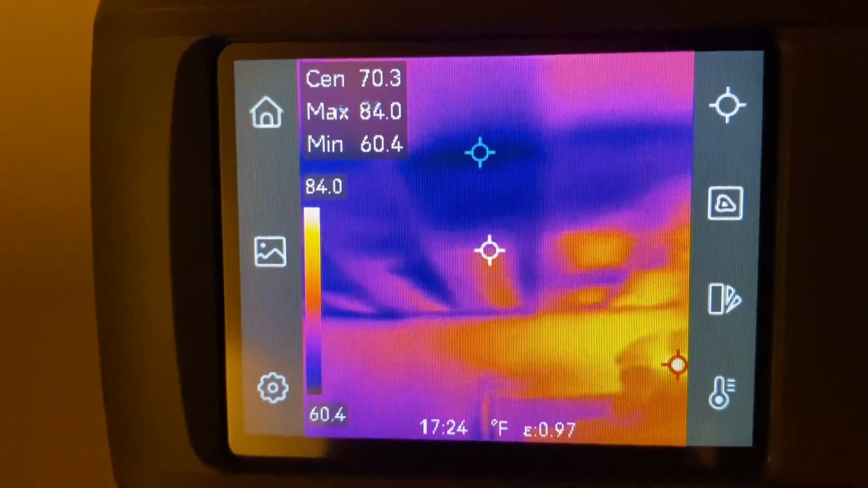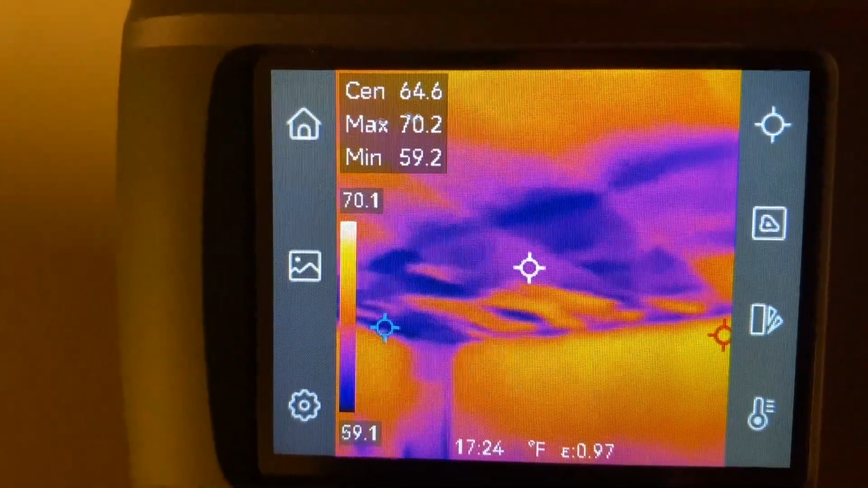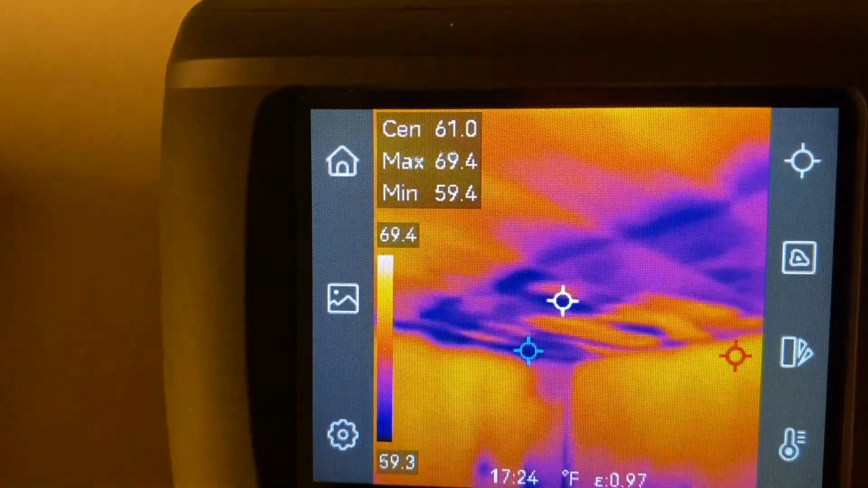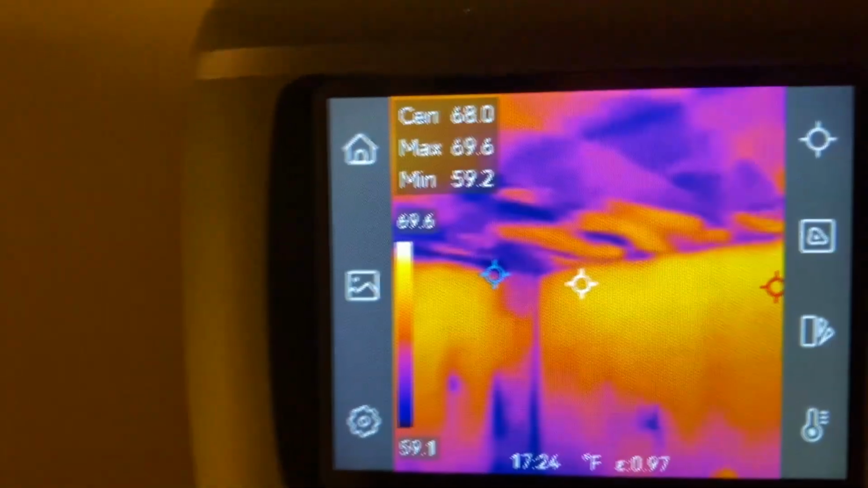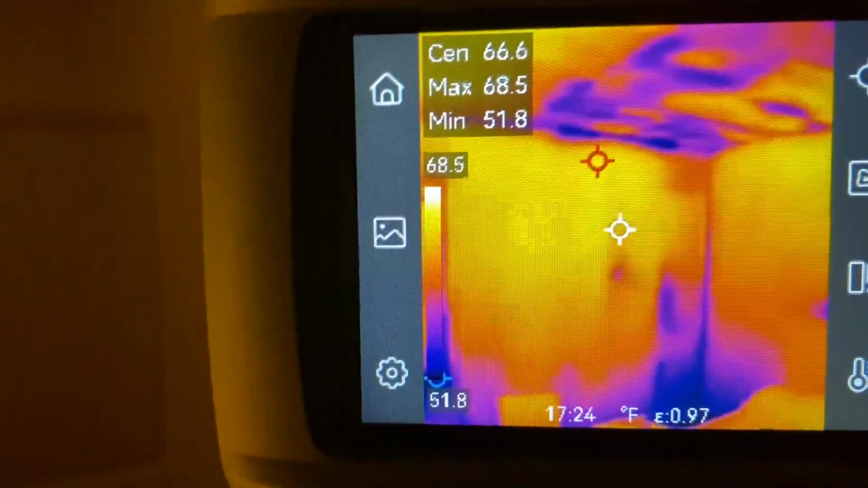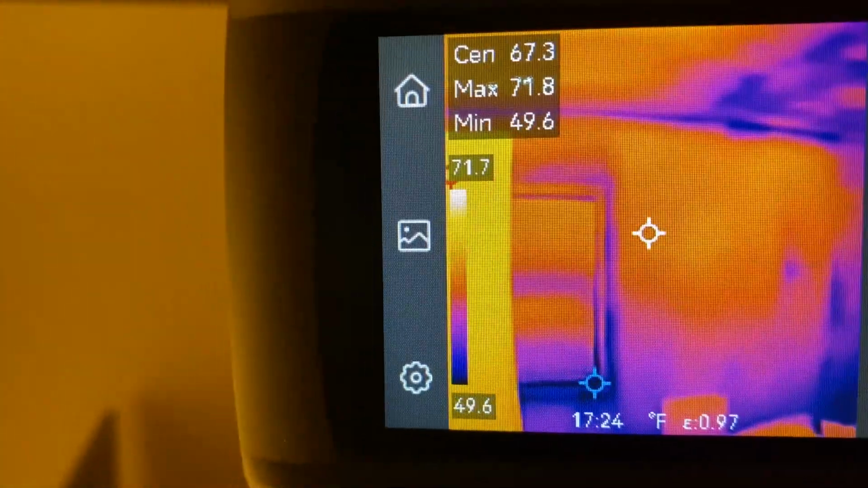Basically, half the ceiling here is radiating cold temperatures, and this keeps the house cold in general. These side rooms are always colder than the main living room of the house, so it's easy to see potential insulation issues, and if you address them all, which can easily be done, it's a game changer with battling the rising cost of energy. So this thing will pay for itself if I just make a few repairs.